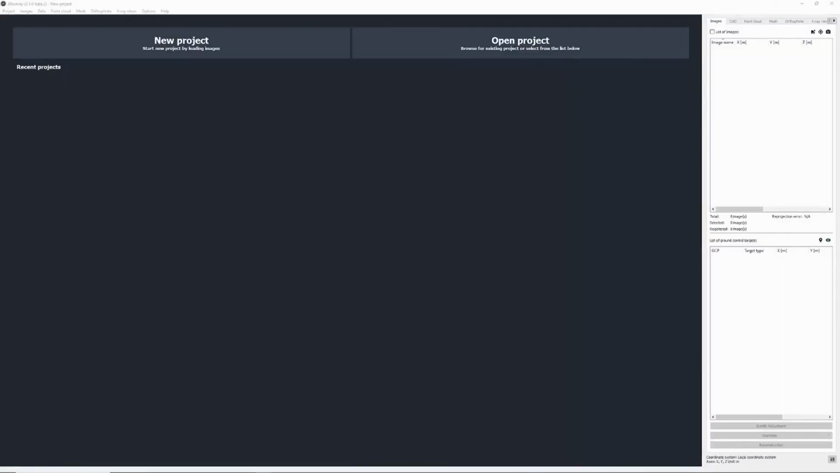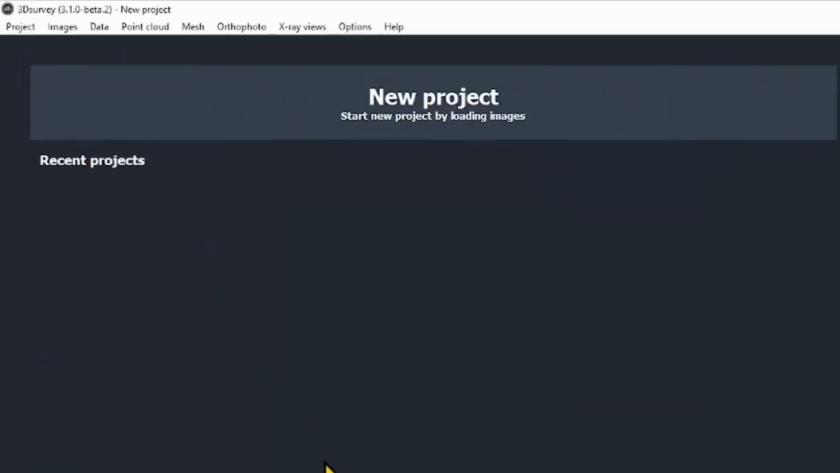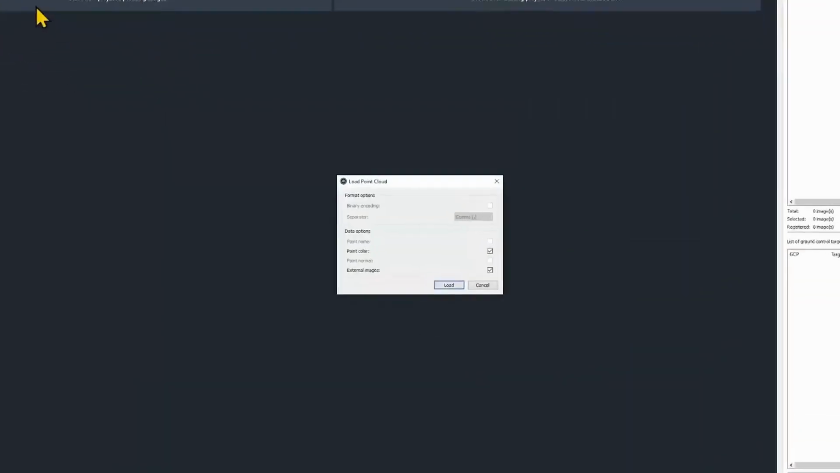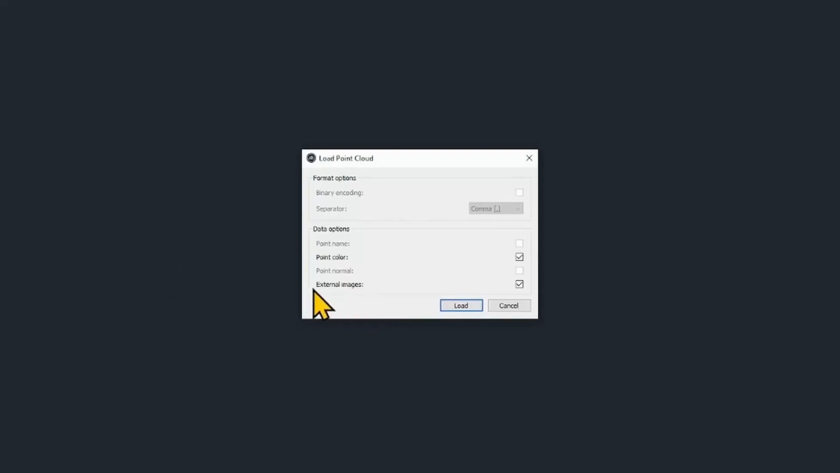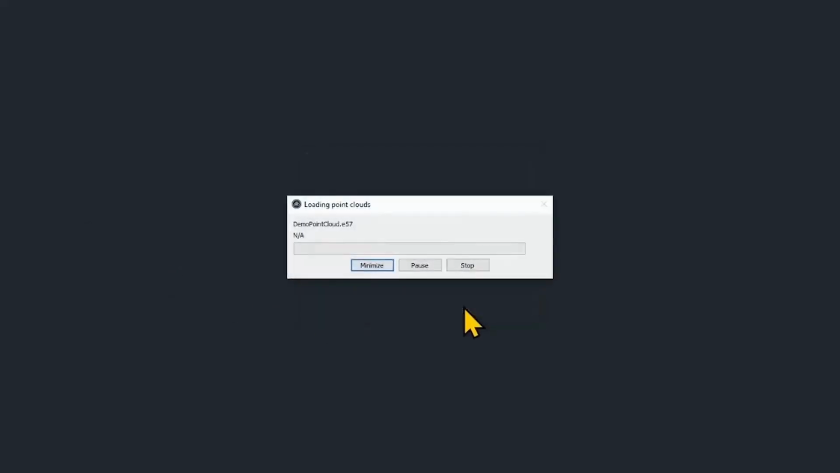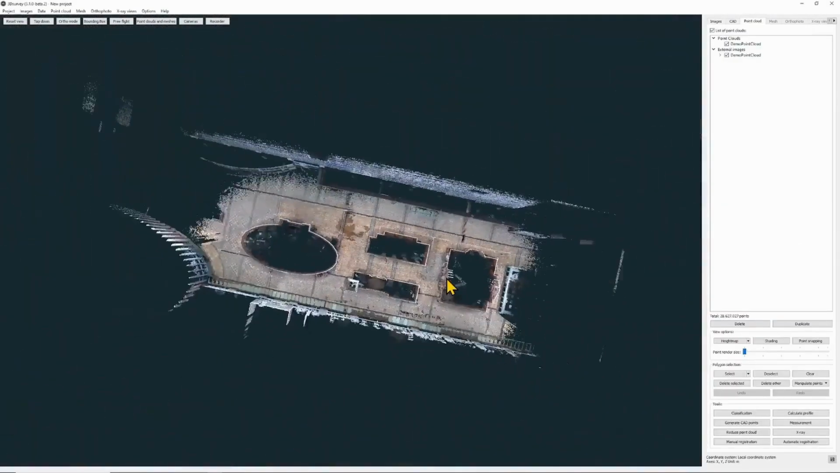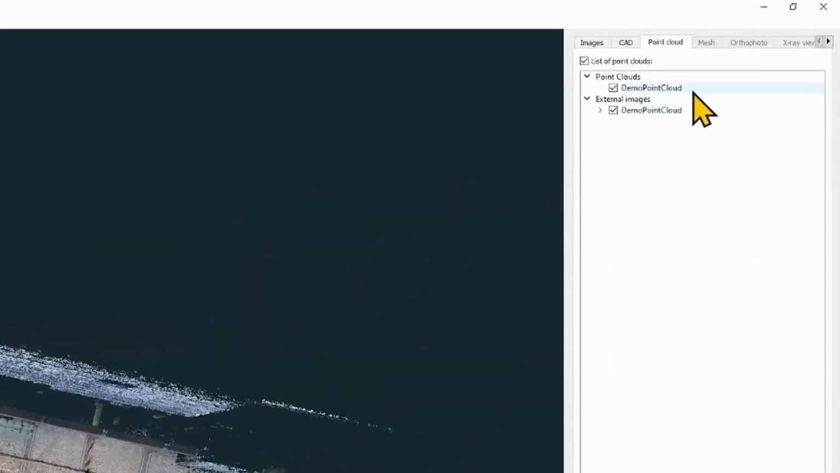So when starting 3D survey, instead of loading images in the startup page, we go to point cloud and select load. Search for your E57 file you got from your StoneX, Faro, Navis or other device. In the bottom of this window, you'll see the external images option. Make sure that's checked on. Wait for the point cloud to load. Now you see that beside point cloud we have also loaded the external images.